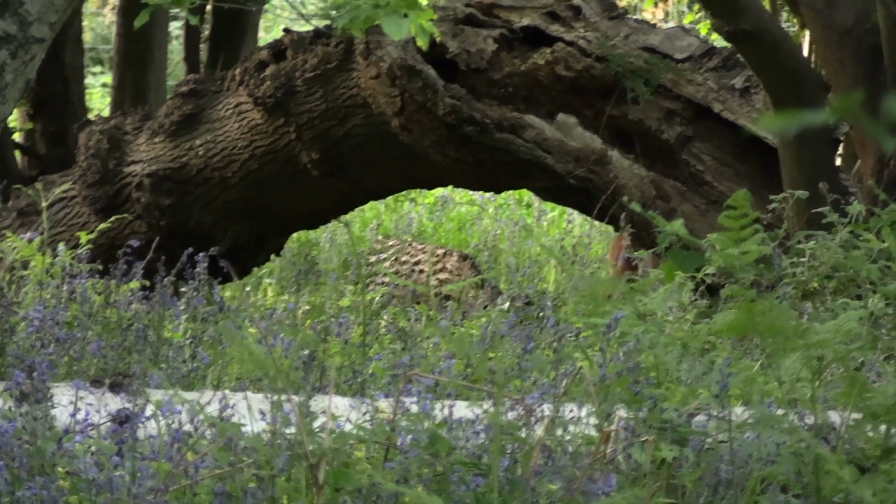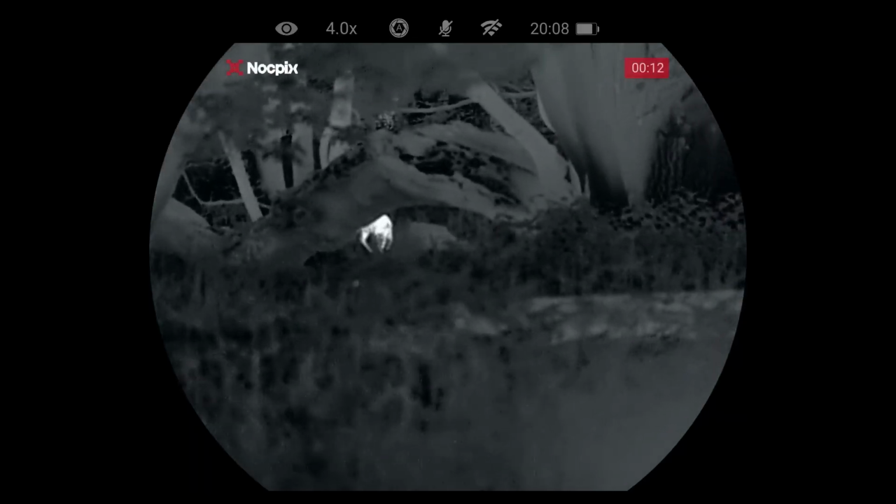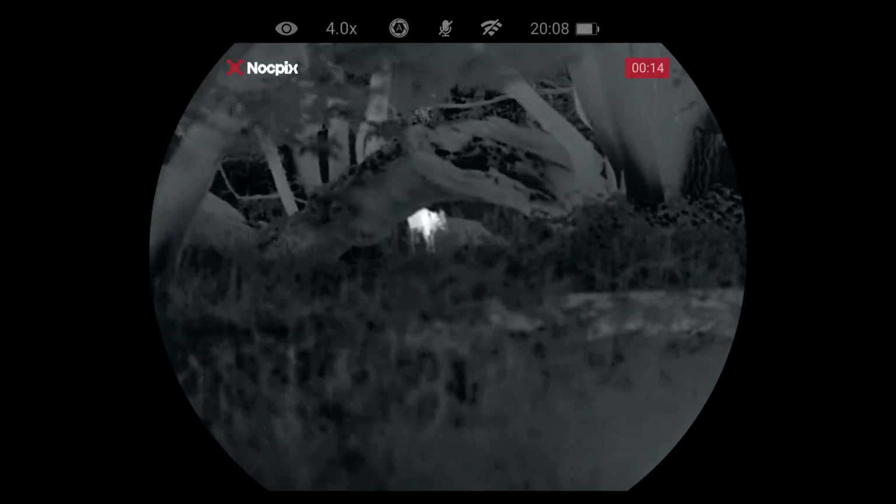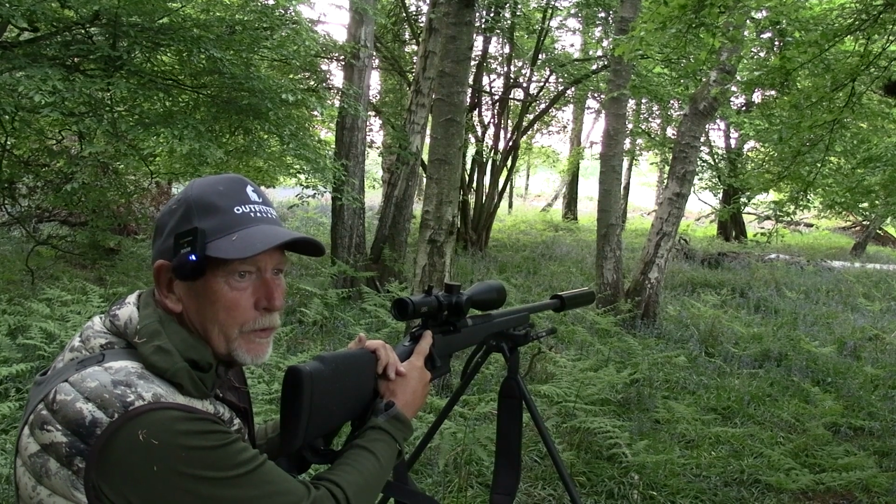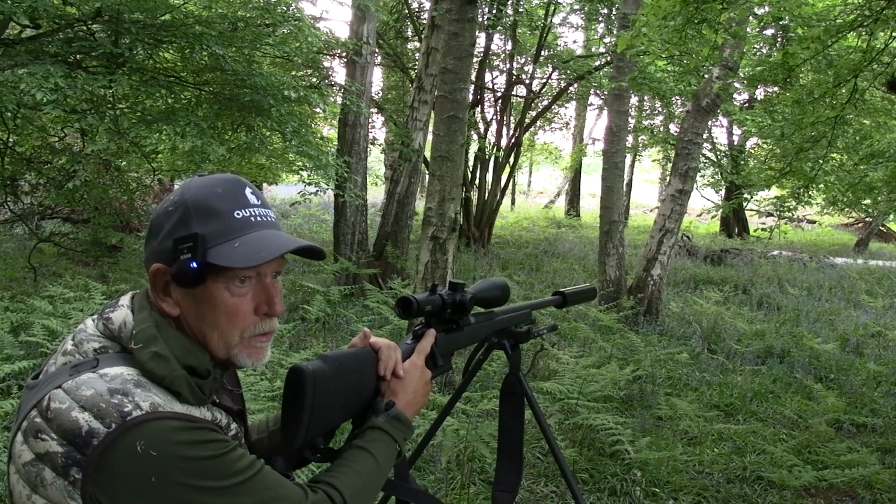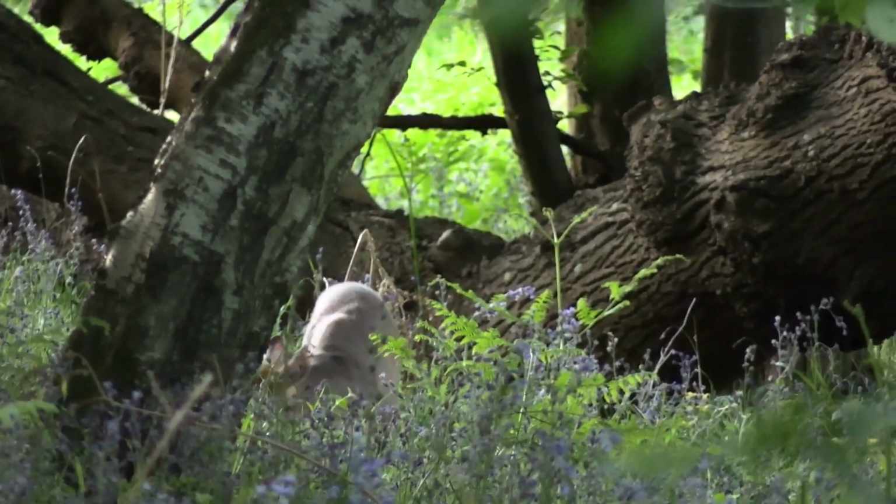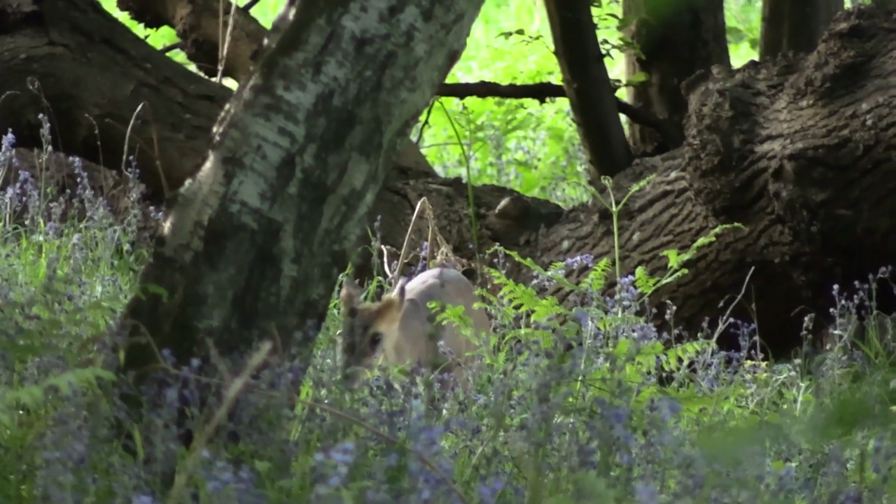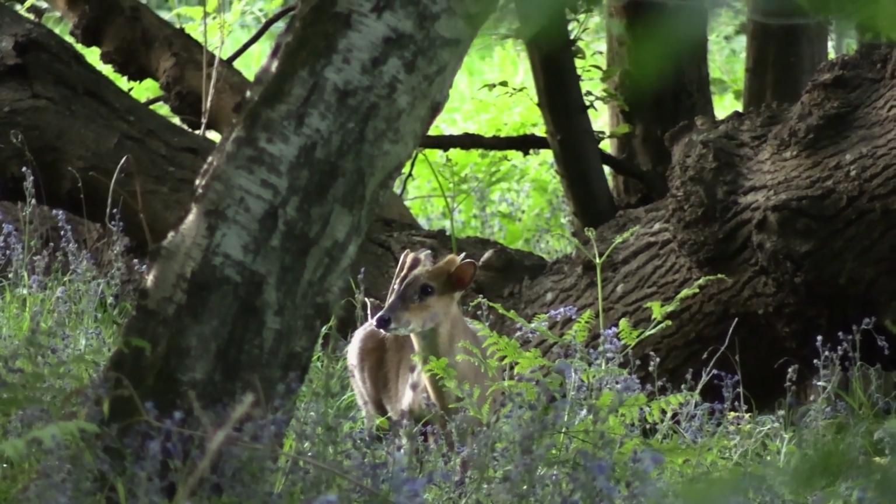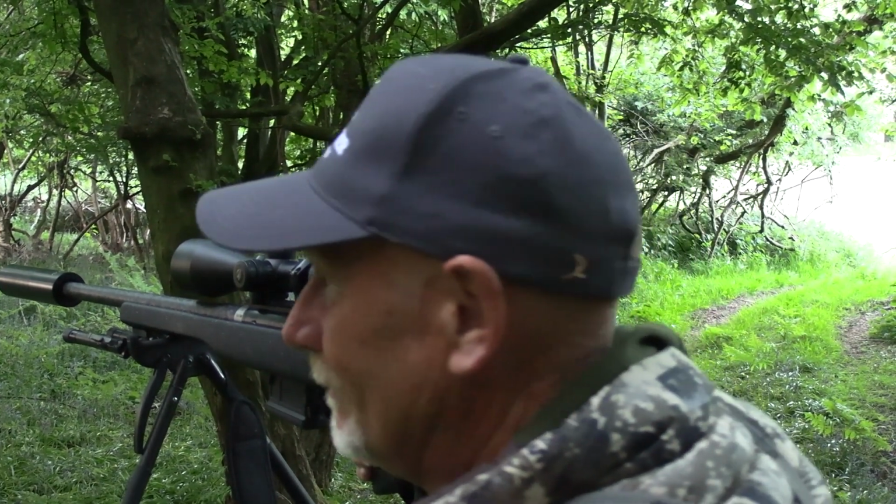So it's quite a decent buck. That's not what we're after. We're really just helping out on the cull. That's quite a decent muntjac buck, so I'm not going to shoot that. It's about 20 yards from me. Even I could hit that. Maybe not. Well, maybe not.